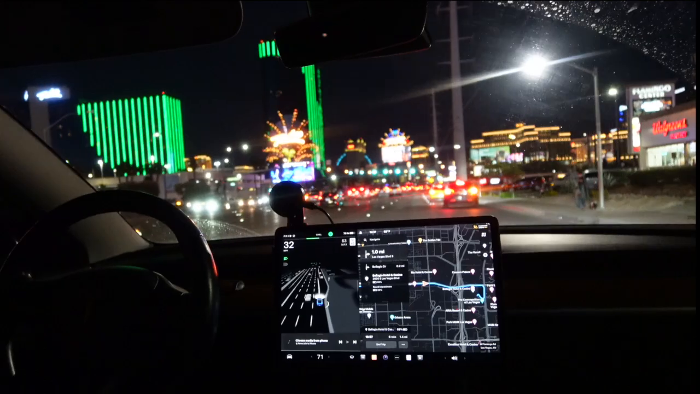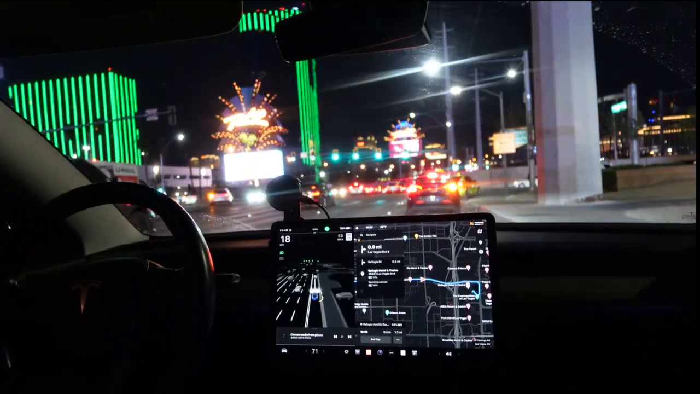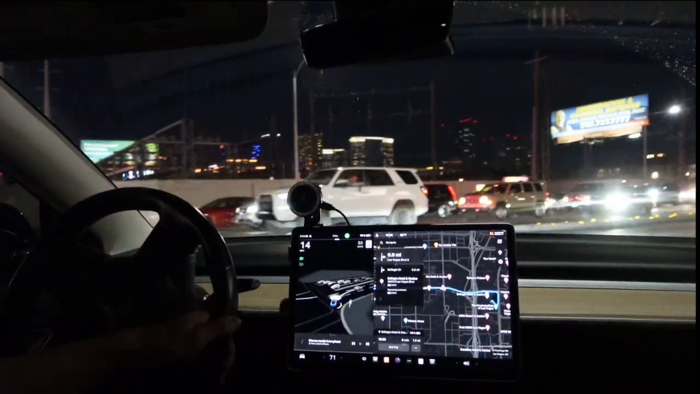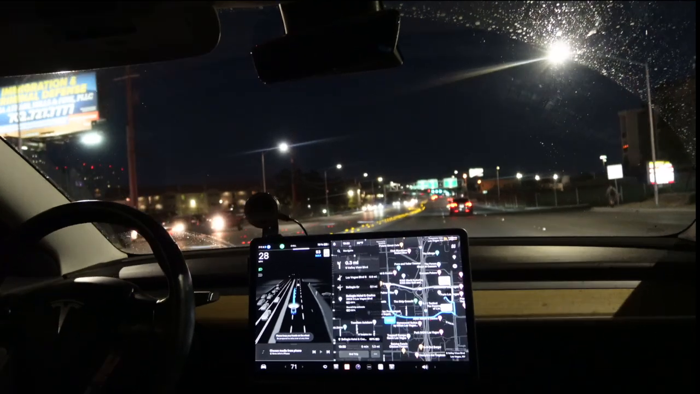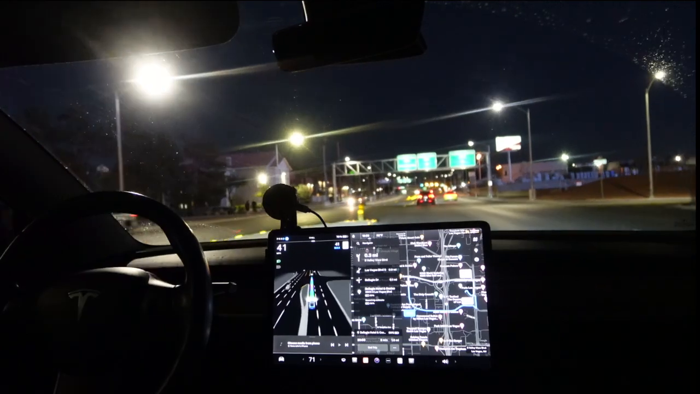So here's the back road I'm taking. I'm one pedal driving. When I let go of the accelerator, it stops on its own, but it doesn't stop abruptly. It stops at a nice pace. Okay, so now I'm gonna put it back on FSD, full self-driving. It's telling me to keep my hands on the wheel.